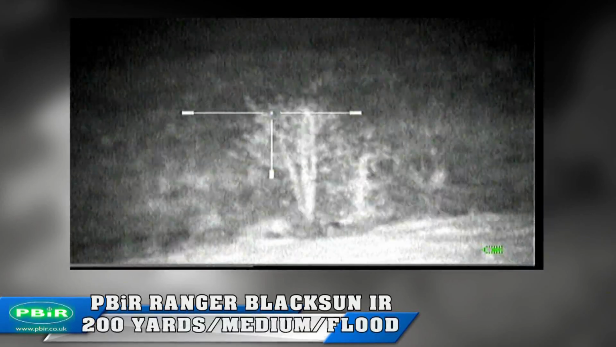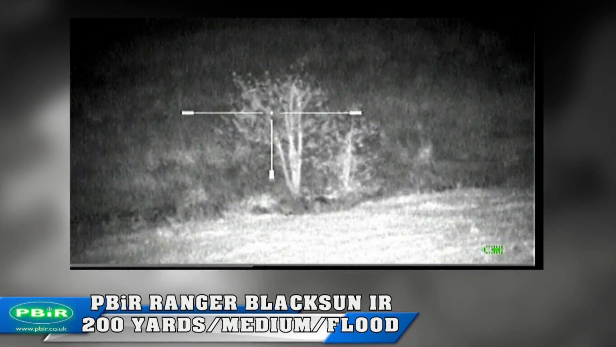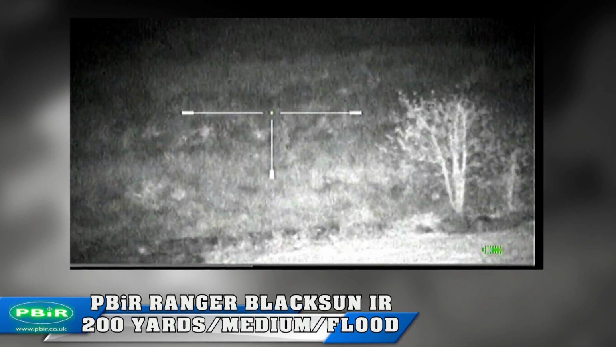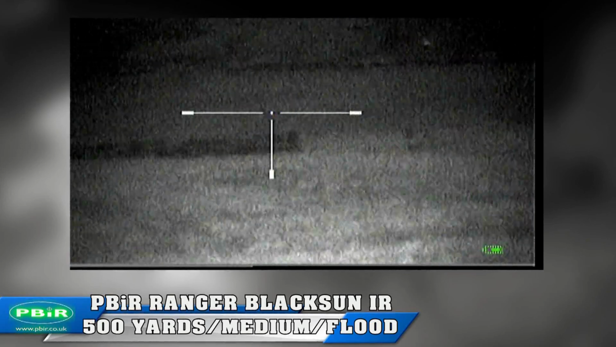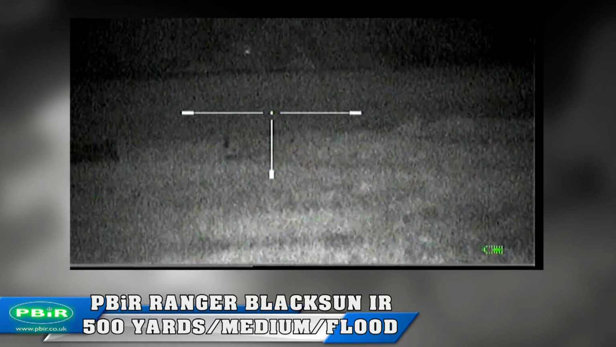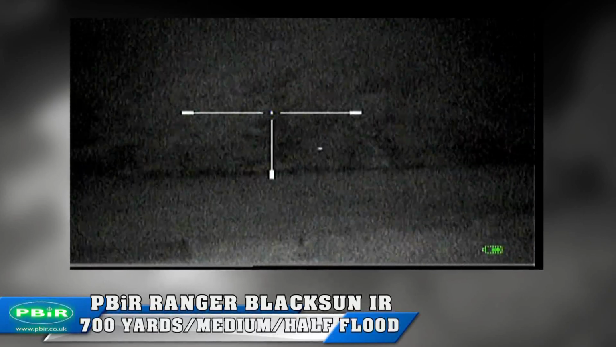Now again, 200 yard tree, we are now on medium power setting on the Ranger and still on flood. Now the gate post 500 yards, sharper image in my Photon, and you can probably already see the IR glow stick, but I placed that at the 700 yard mark. A tree line, nice shine from the stick, medium setting, half flood.